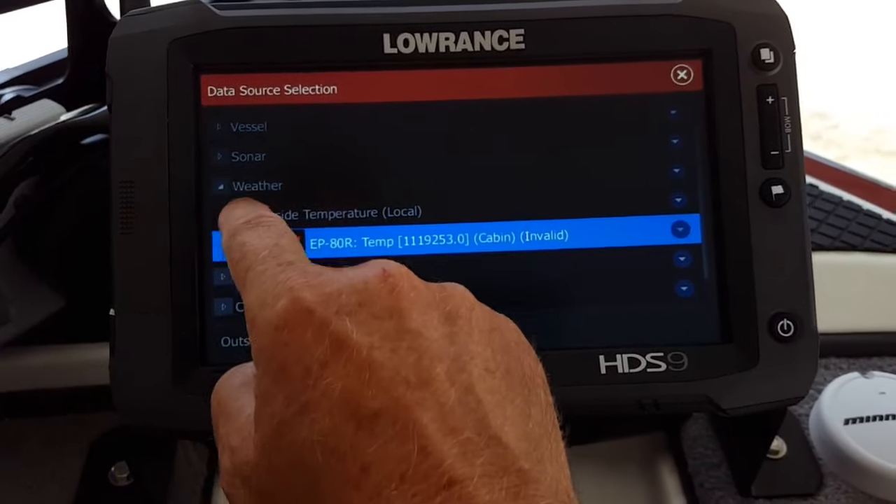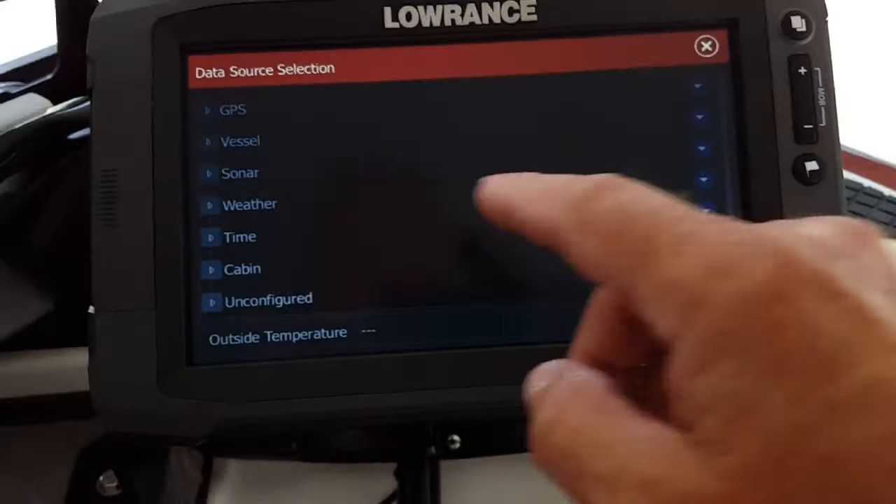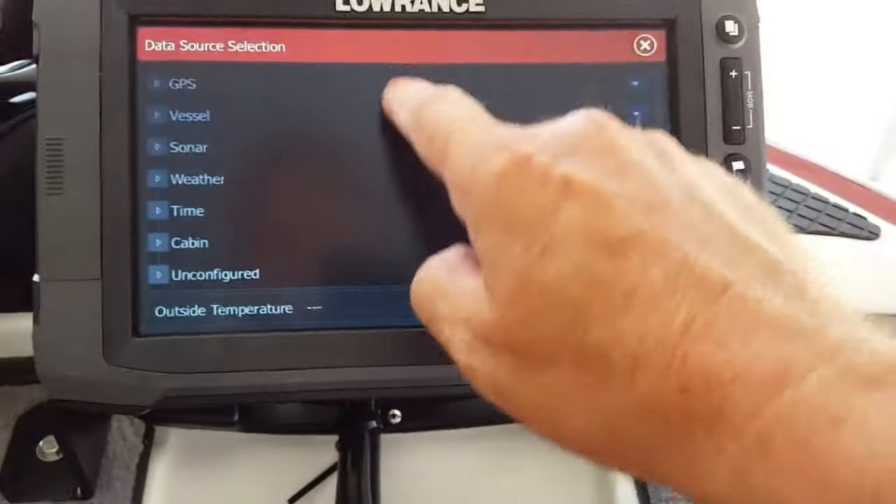So I come off of that, and then there they are. But I figure all these the same way. But that's pretty much right there is how you're figuring that out.